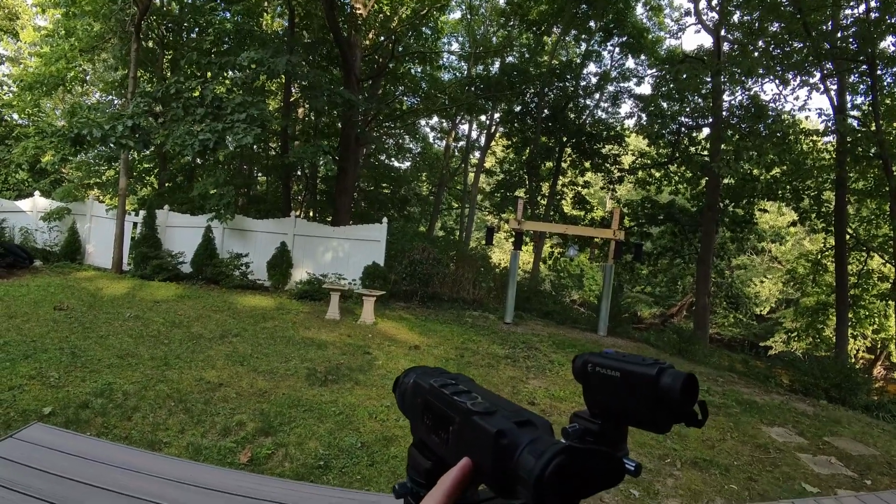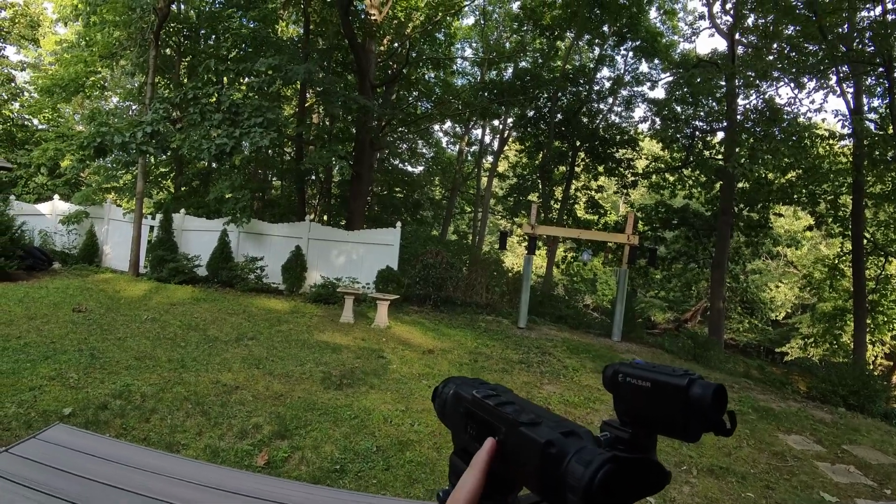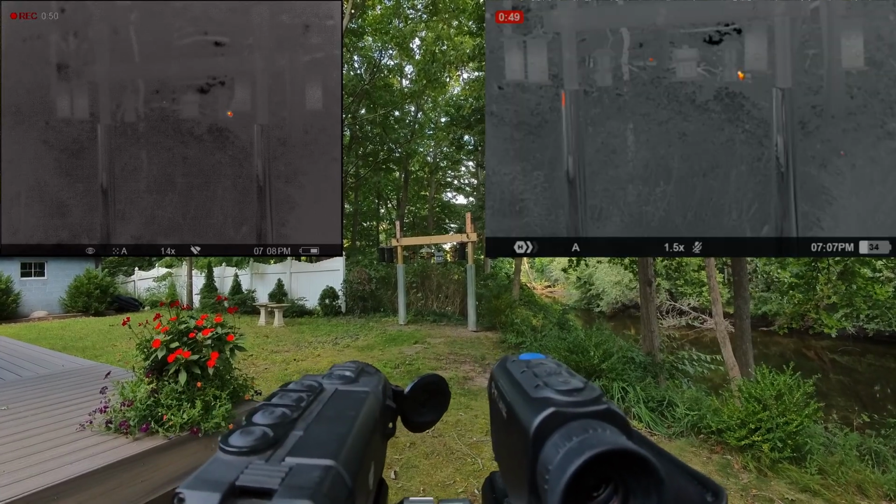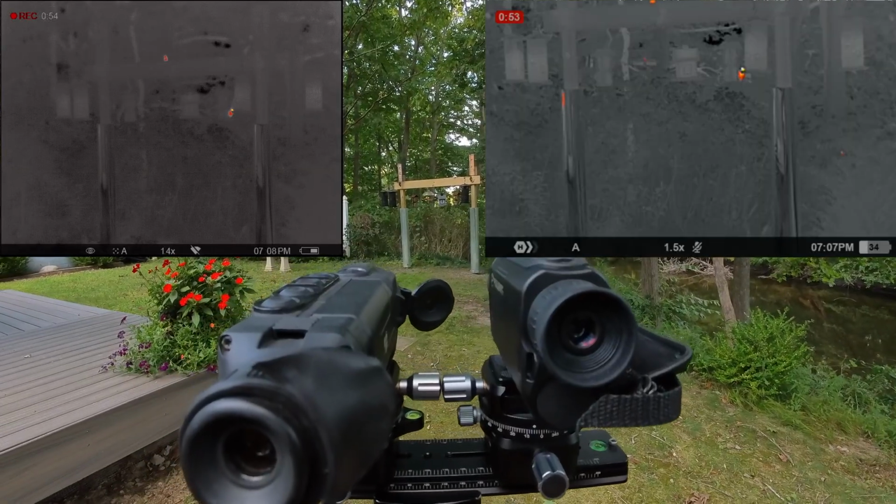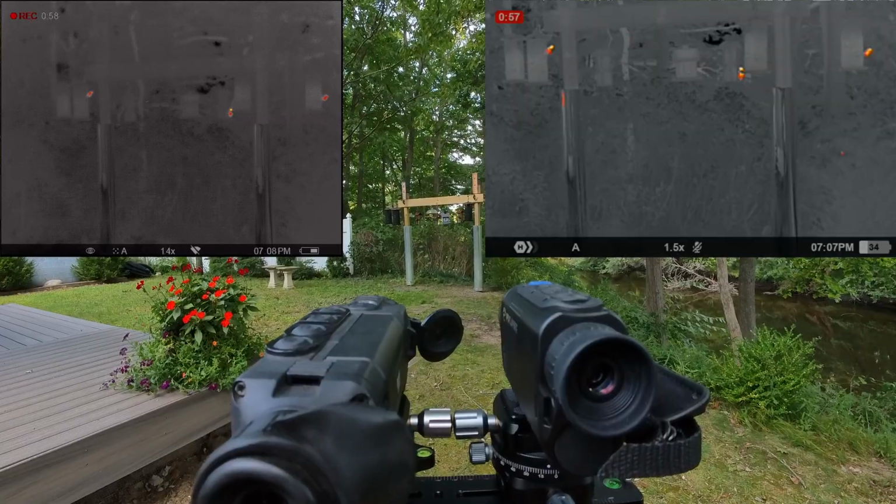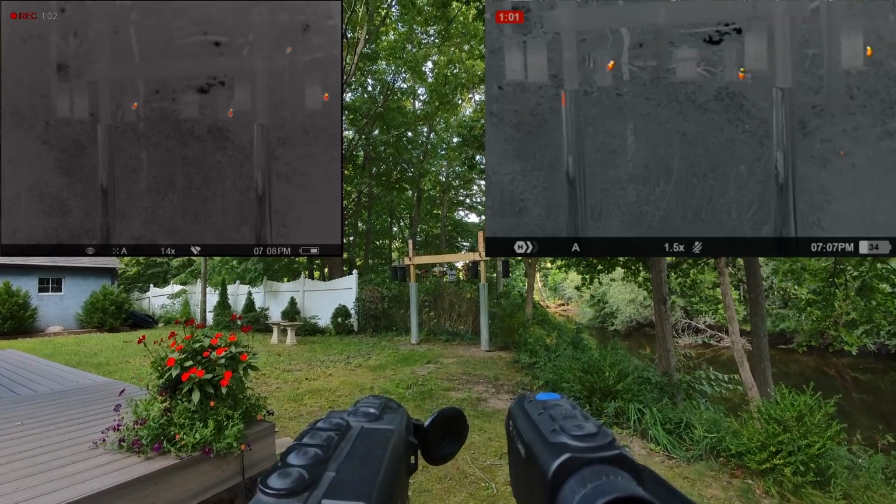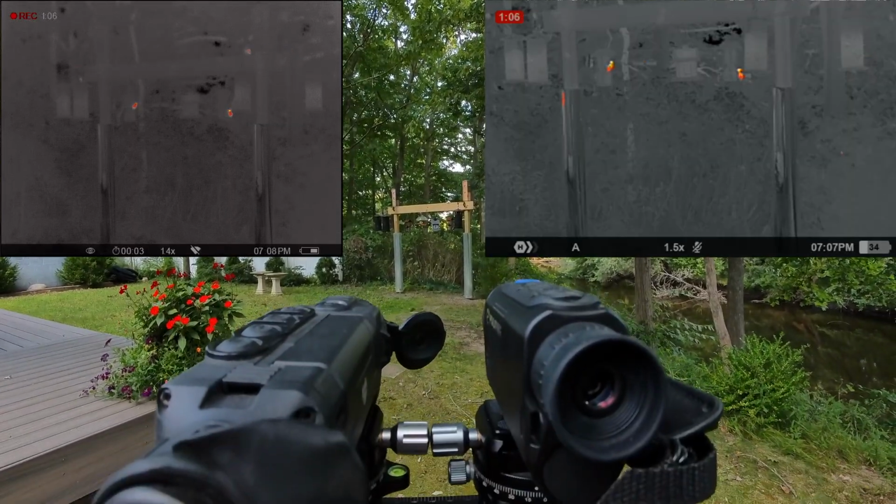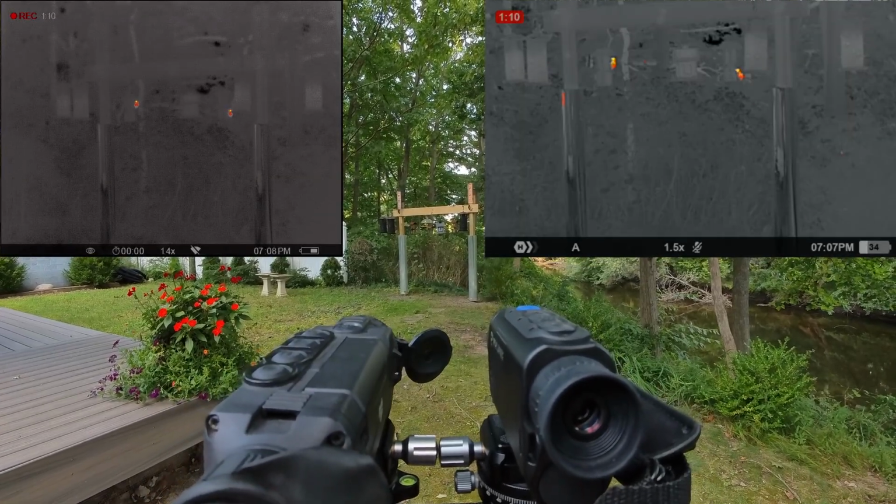I don't know what it retailed for back then because I wasn't into thermals at the time, but you can still find them between about $1,500 and $2,000. We are 10 yards away from the feeders right now, and this is where the XP28 really shines. If you're in close quarters like this, there's really no substitution for field of view. This 10 yards is probably fairly typical when I'm looking for owls in a wooded area, and I hope I'll be able to get out there and film some videos of that soon.